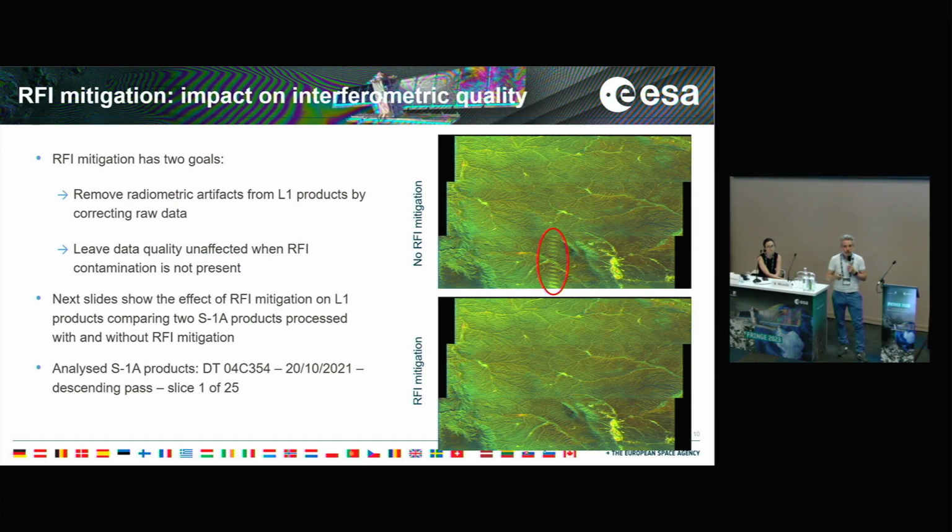Then what I want to present to you is all the activities that we performed to ensure that this RFI mitigation step, once introduced in the data, was not affecting the interferometric quality of your data. So the idea is that the RFI mitigation has two goals: of course, remove the radiometric artifacts that affect level 1 products by correcting the raw data, but also leave the quality of the data that are not affected by RFI the same as before.